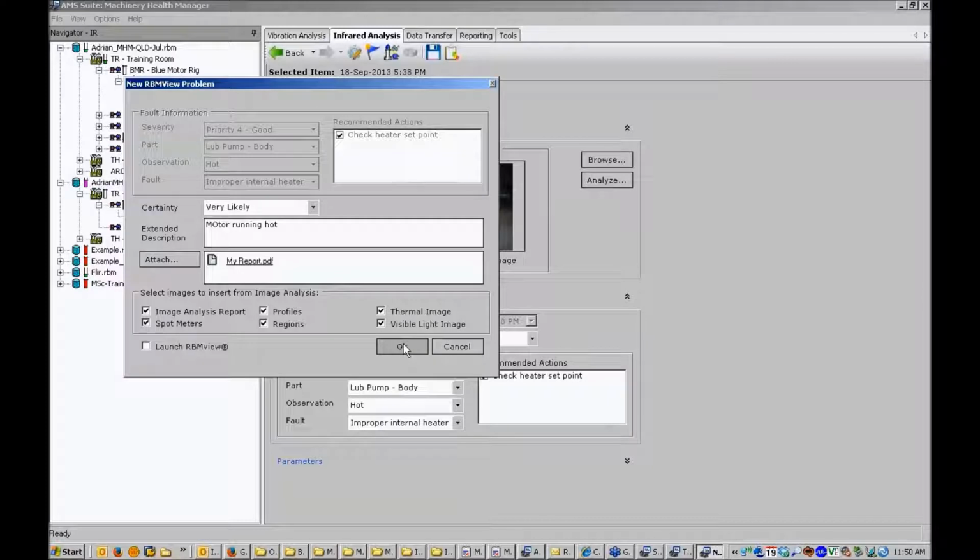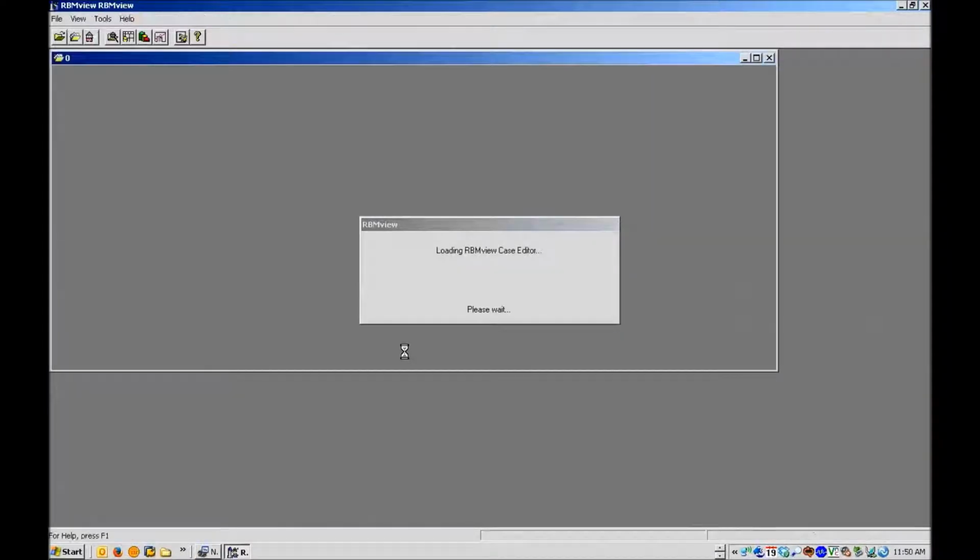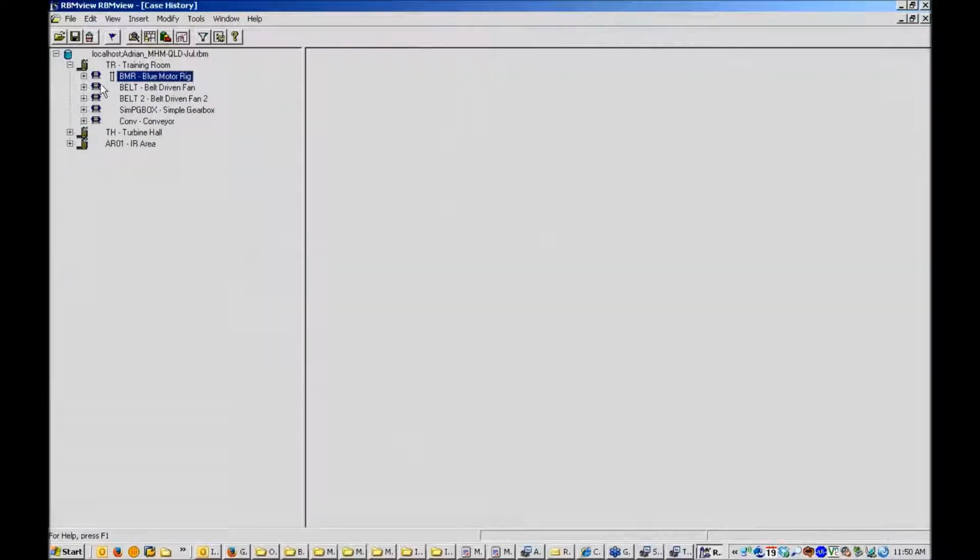Now I can either just hit OK and keep moving on and analyze other problems, or if I want to see what that looks like in RBM View, I'll tick Launch RBM View and hit OK, and it will open up RBM View and show me that problem.